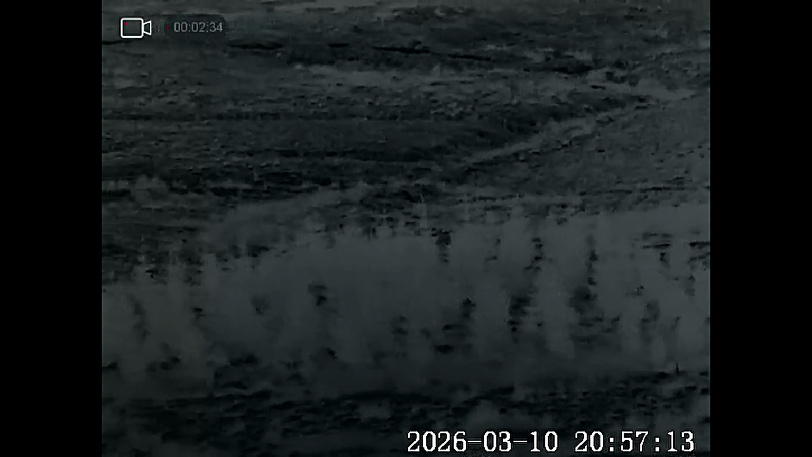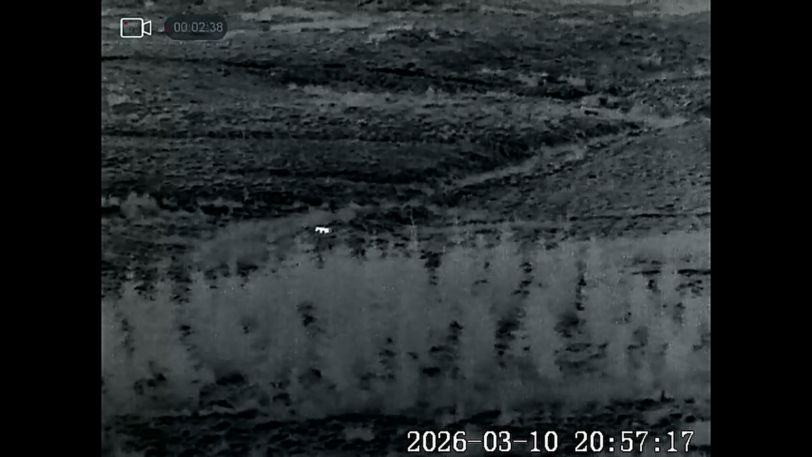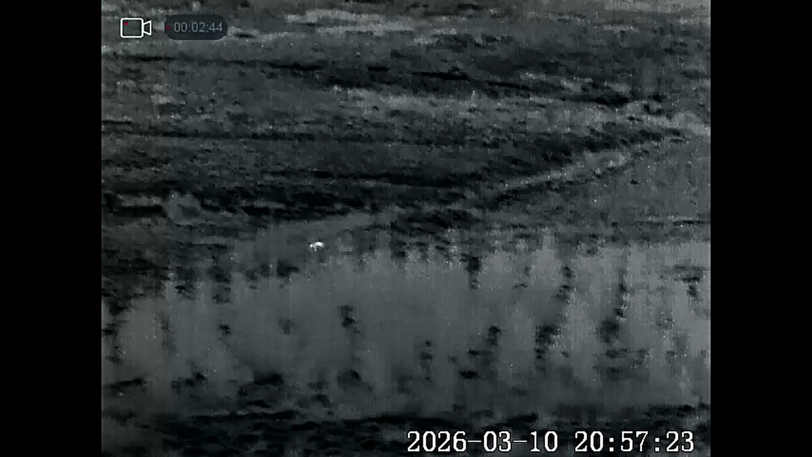Hazarding a guess, I would say that the vixen was this fox's daughter. They can stay in the territory and will help the dominant vixen look after the cubs once they're born. Young dog foxes, though, on the other hand, they'll be chased out of the territory once they're old enough.